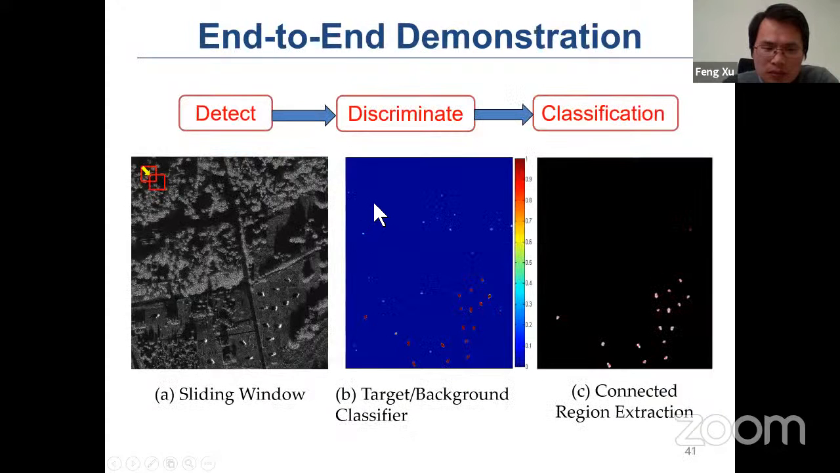Then we did a little bit more work to construct an end-to-end demonstration. First we need to detect objects from the entire scene, and then classify each potential area.